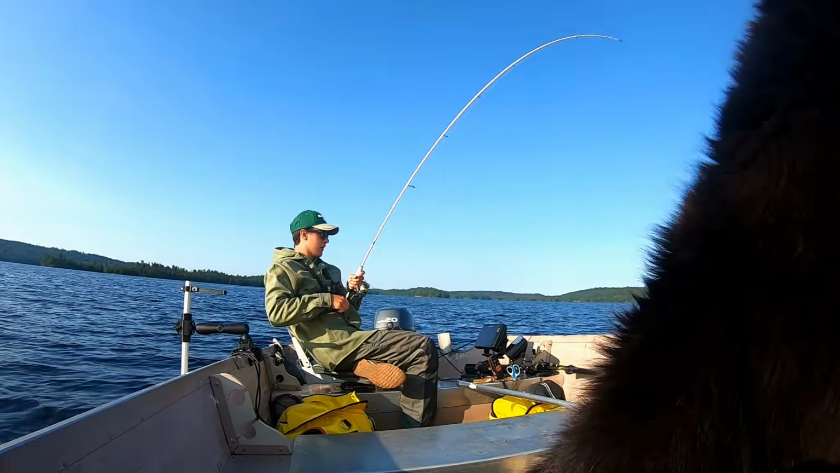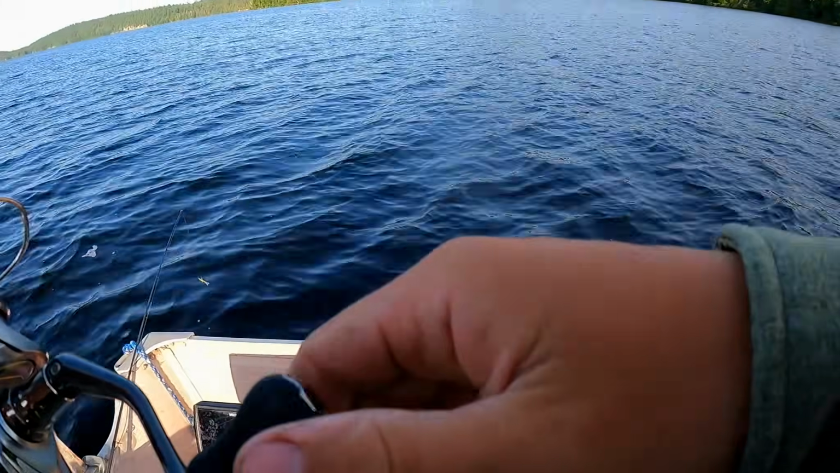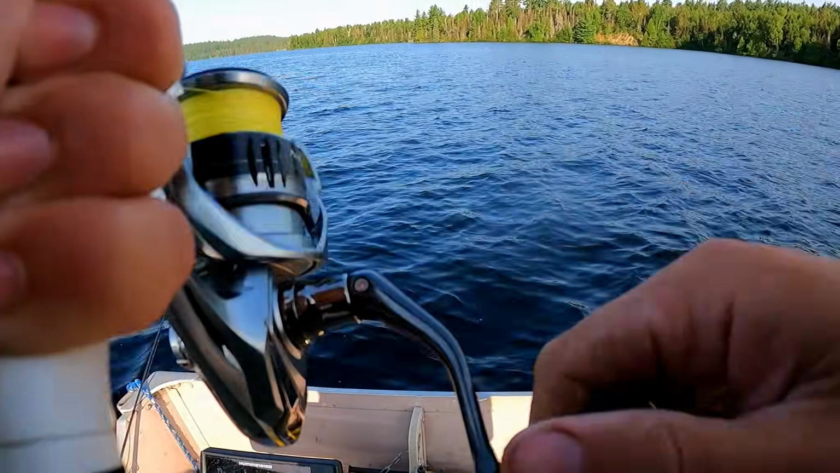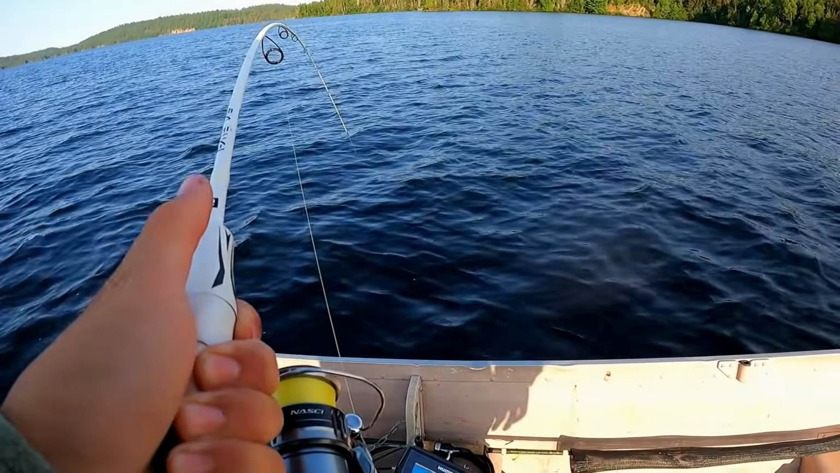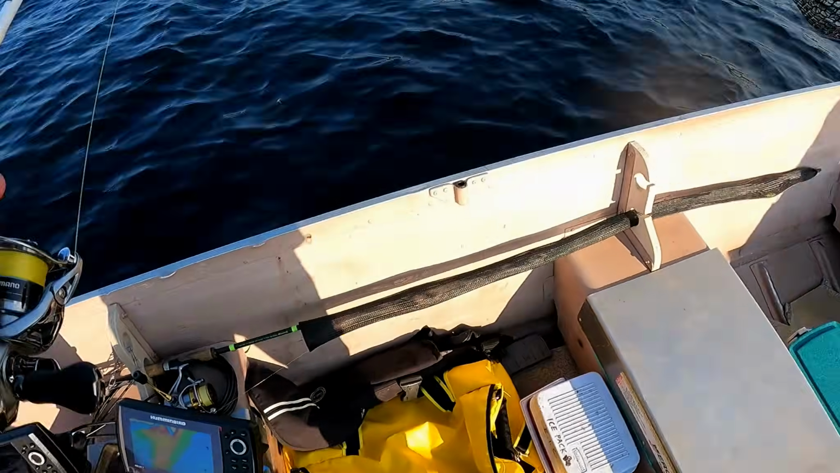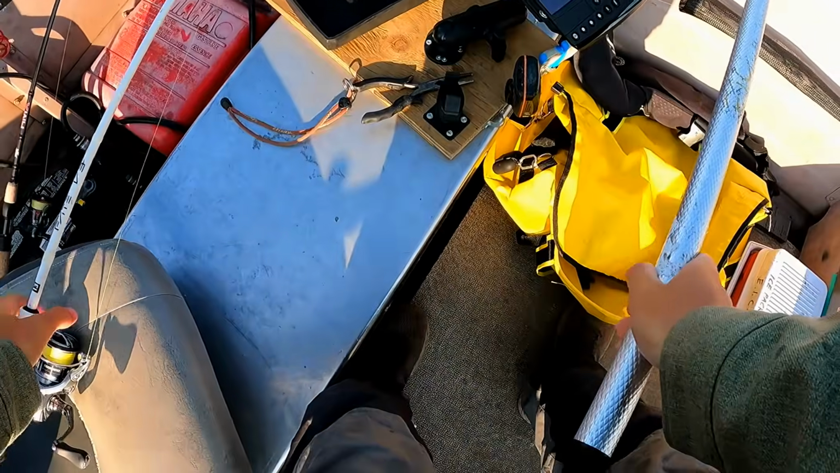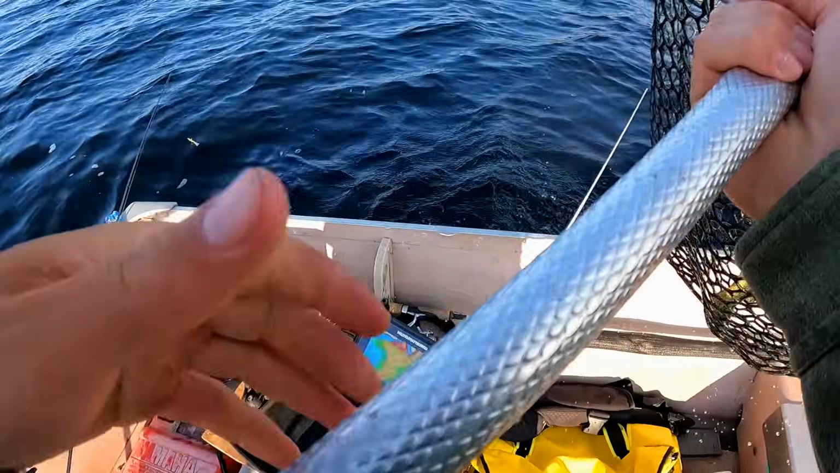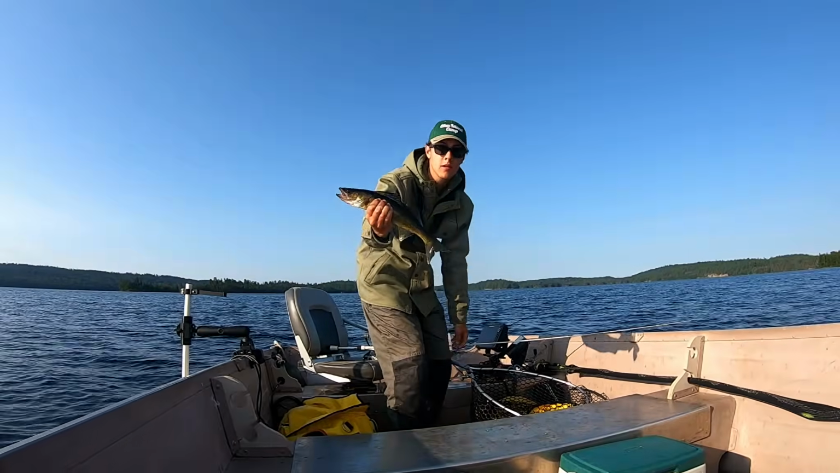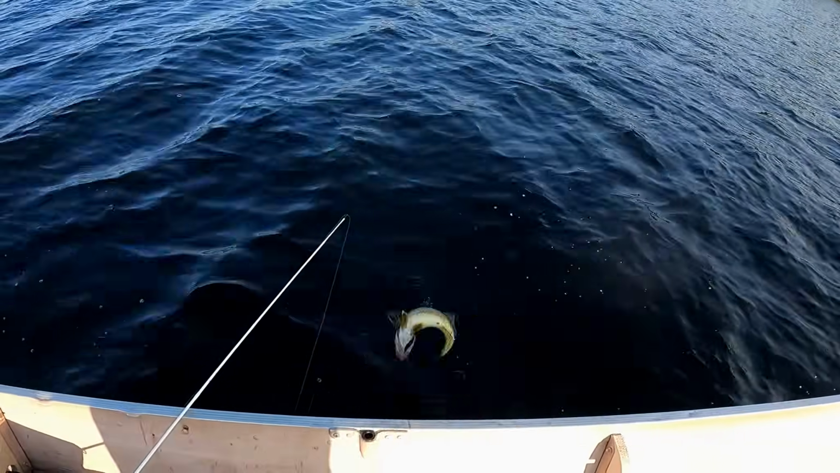There we go. Maggie's in the way of the camera a bit, but this guy's on the jig and worm. We've had sort of a slower morning. Another decent walleye. A little bit smaller than the first one. This would be a perfect eating size if we were eating walleye. But we're not going to keep any today. Not a bad one.